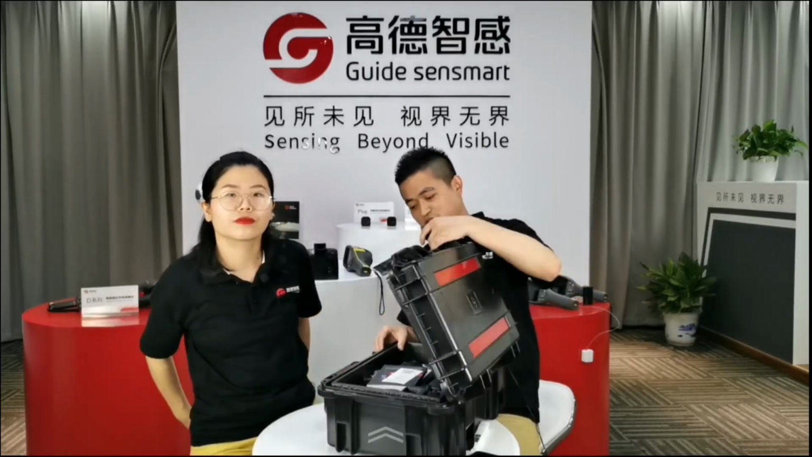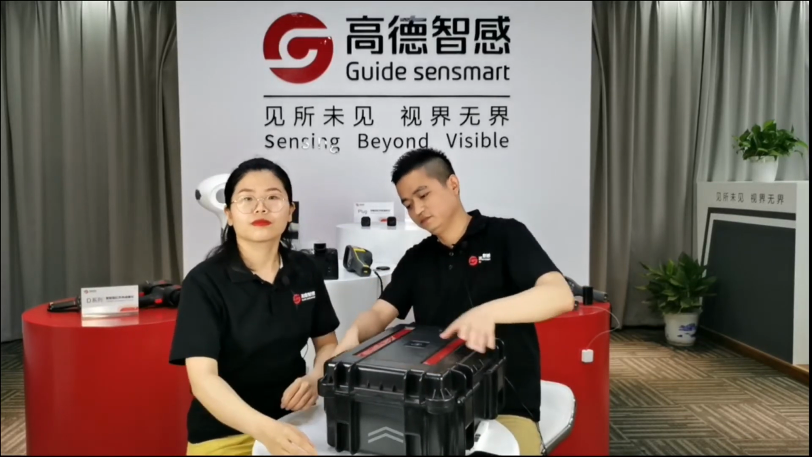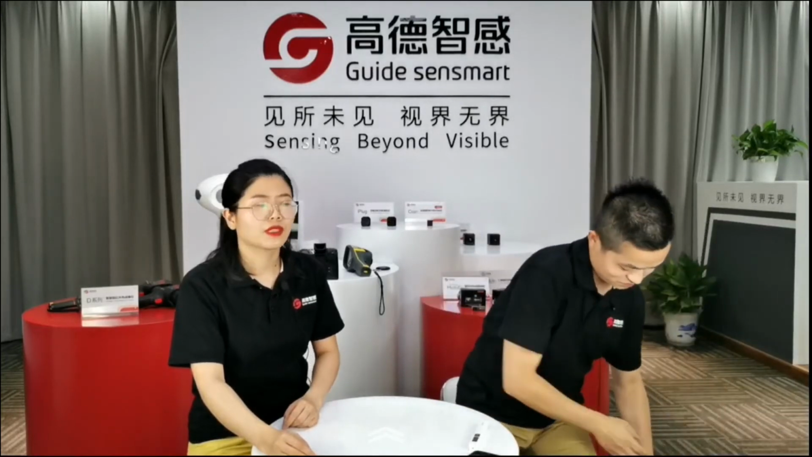Okay, this is D series. The hard case is very strong. A lot of companies working on non-destructive testing will buy such cameras because of its high resolution images and how it works.